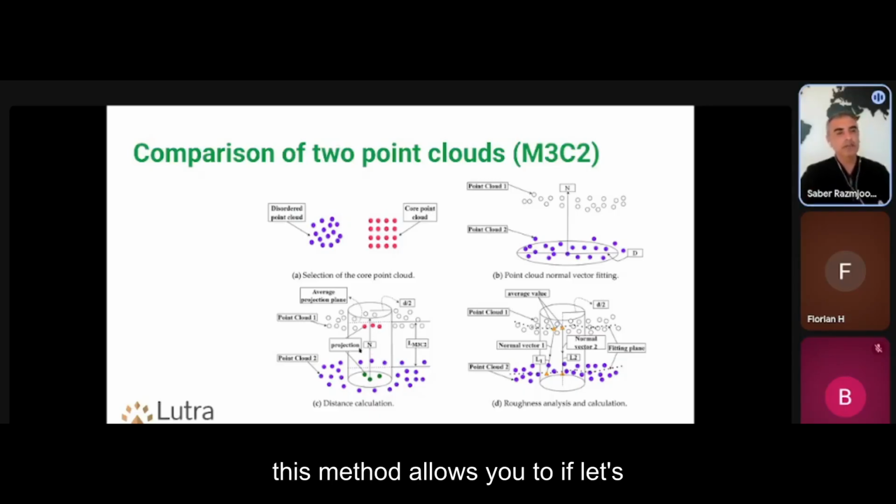This method allows you to, if let's say you have a very old LIDAR survey with not good quality data, very low resolution, if you convert it to raster, the result will not be so good, but with this method, still you can get some okayish result.